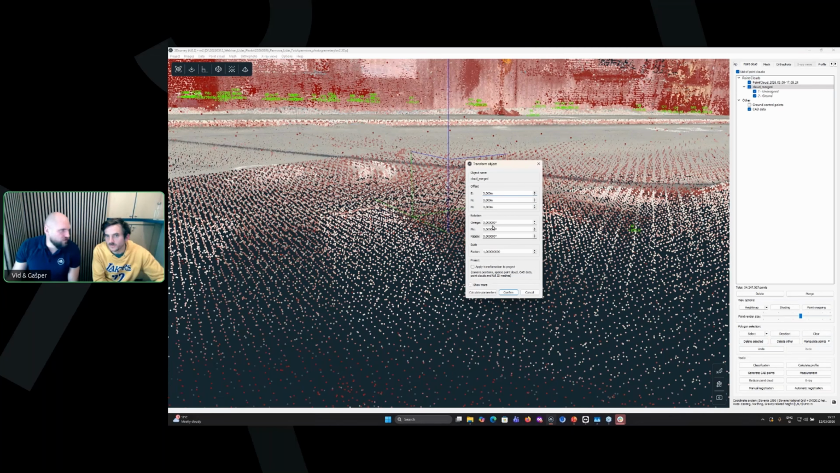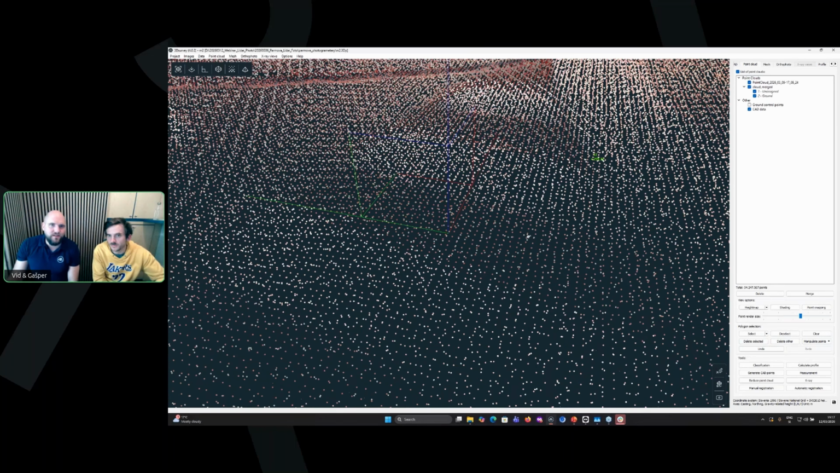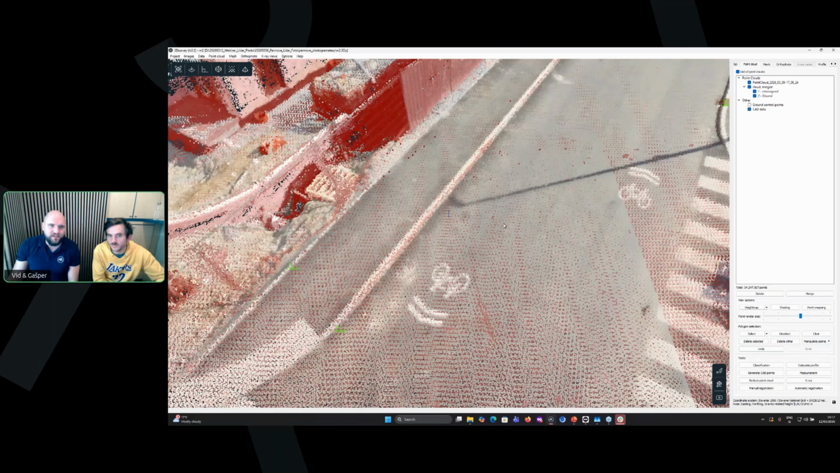But you maybe don't need GPS to do this. You can just register them together. Yeah, you can just do a couple of cross sections the same way we did. You figure out the elevation difference, and then it should be much less.